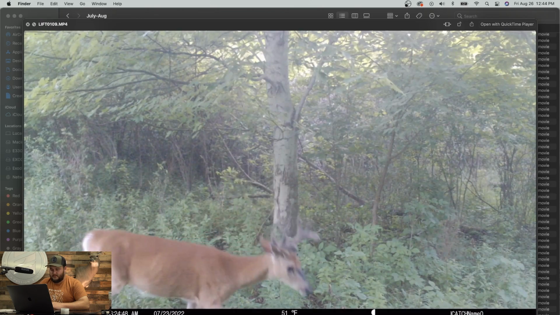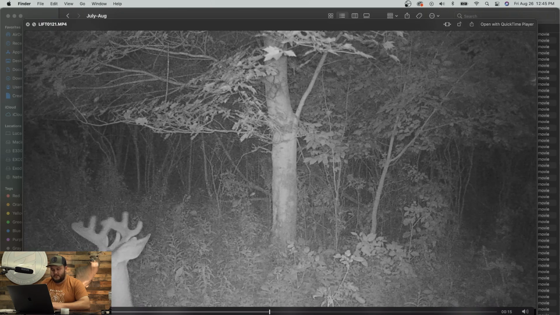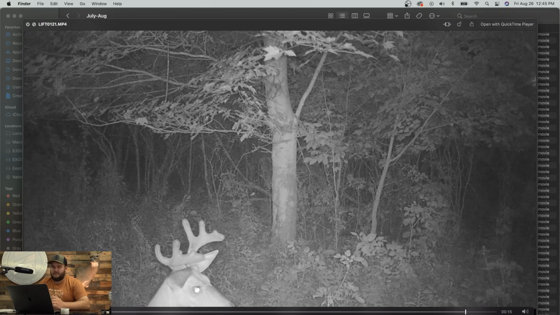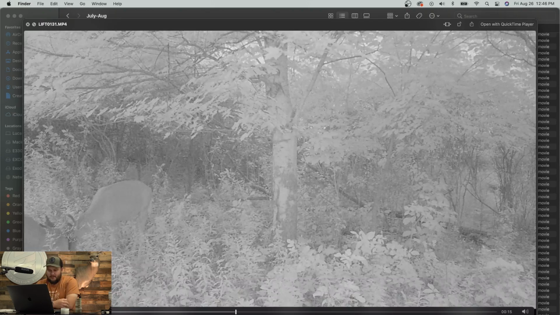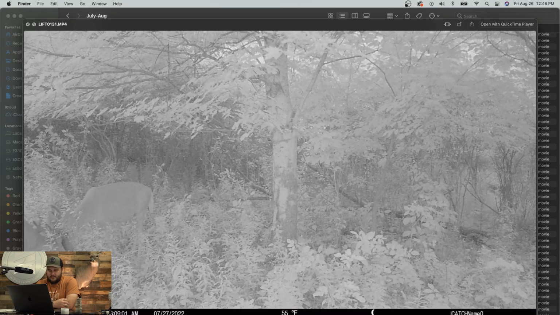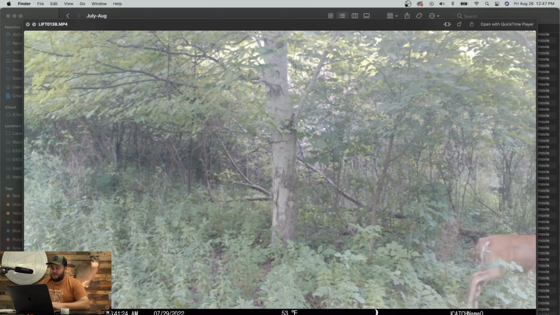There he is again. Almost looks like he has a little bit of palmation on the right side. It's hard to tell with velvet. Velvet always makes them look bigger than they actually are. A little early to be duking it out, guys. If he survives, he'll be a nice one to watch in the upcoming years.